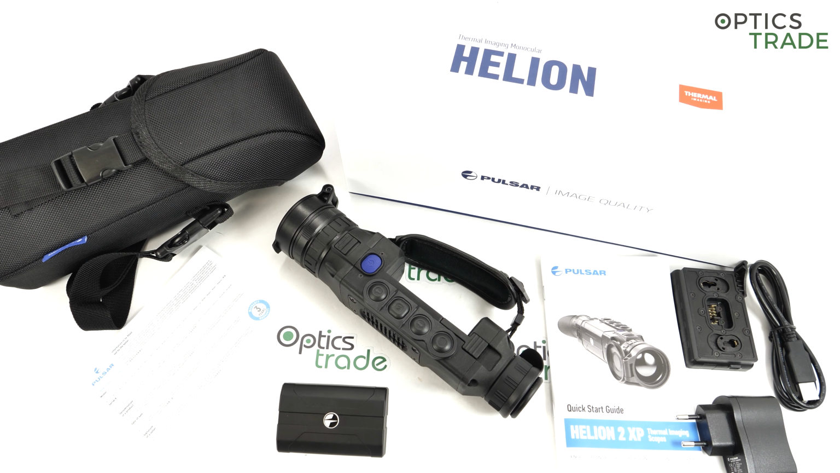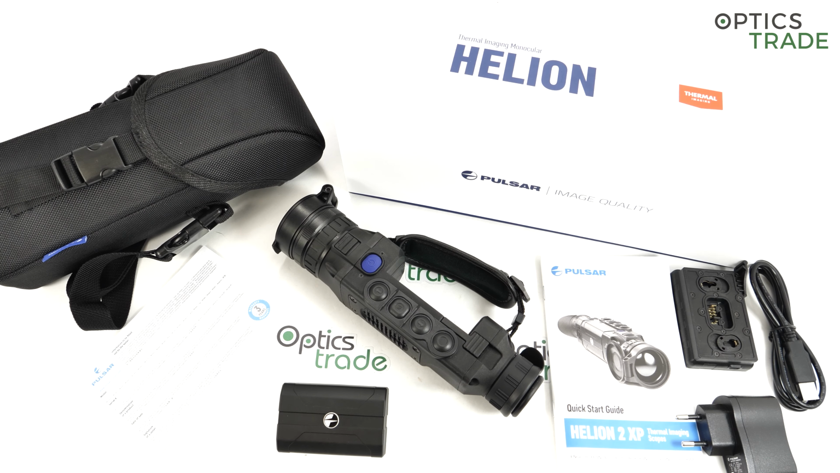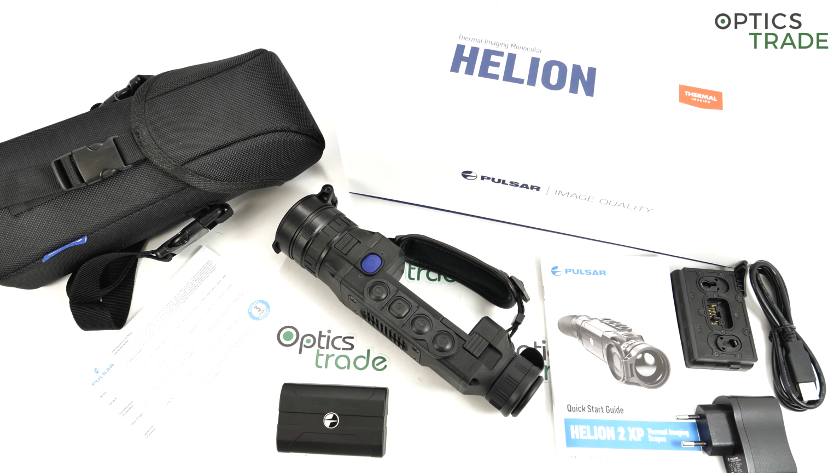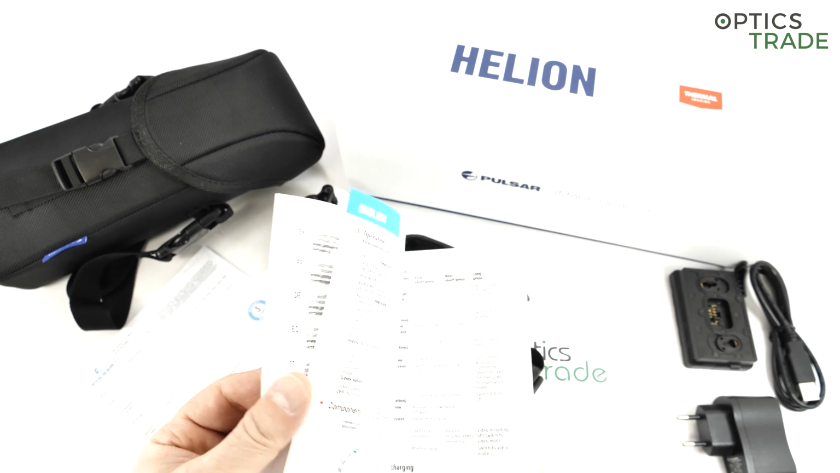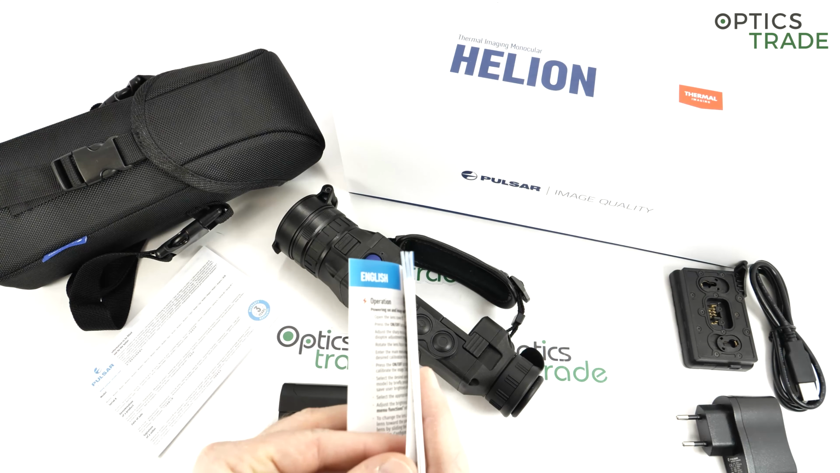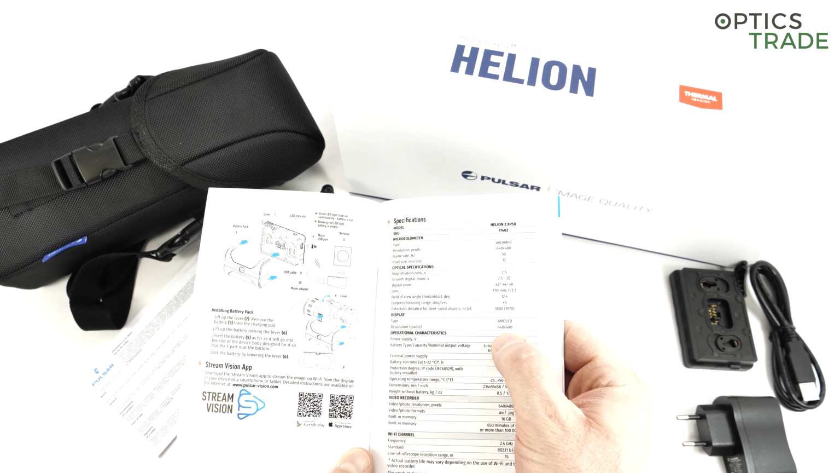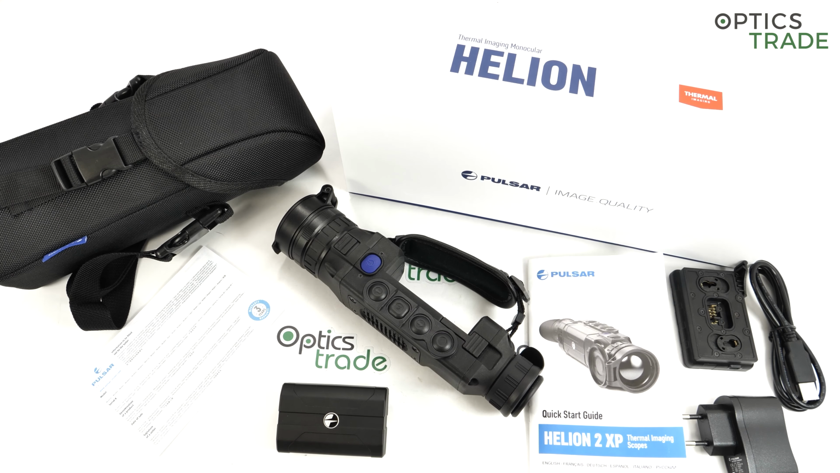What could have been done better? Or, I went through all the sweet points, what are the sour points? The display resolution, this is something where I think with Generation 2, Pulsar could have done better. They just left the same display inside. They could have exchanged it for a higher resolution, because they have such displays in their Xeon devices. Now the displays here are still 640 by 480. It's not a big minus, but it could have been done better.